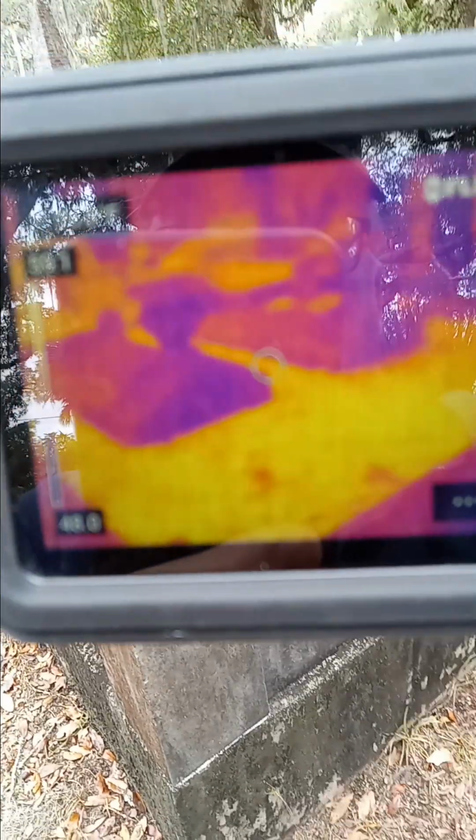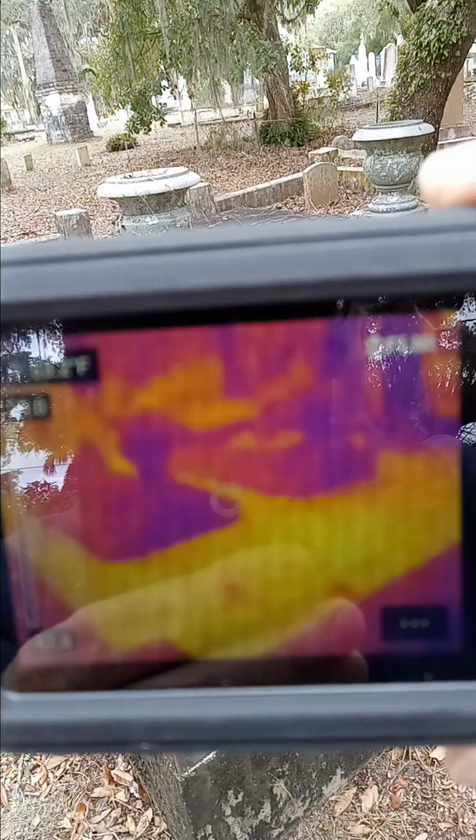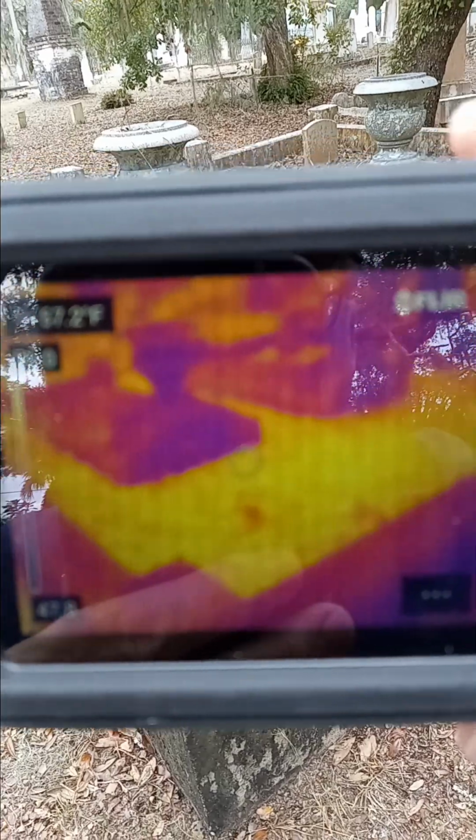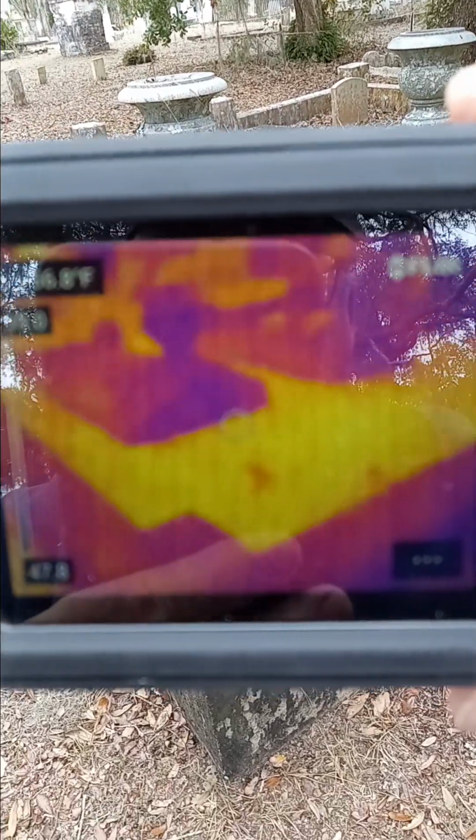This is Paranormal Short Session 2 by Keith Evans at the Chestnut Street Cemetery in Apalachicola, Florida. Today is Wednesday, the 15th of January, 2024.